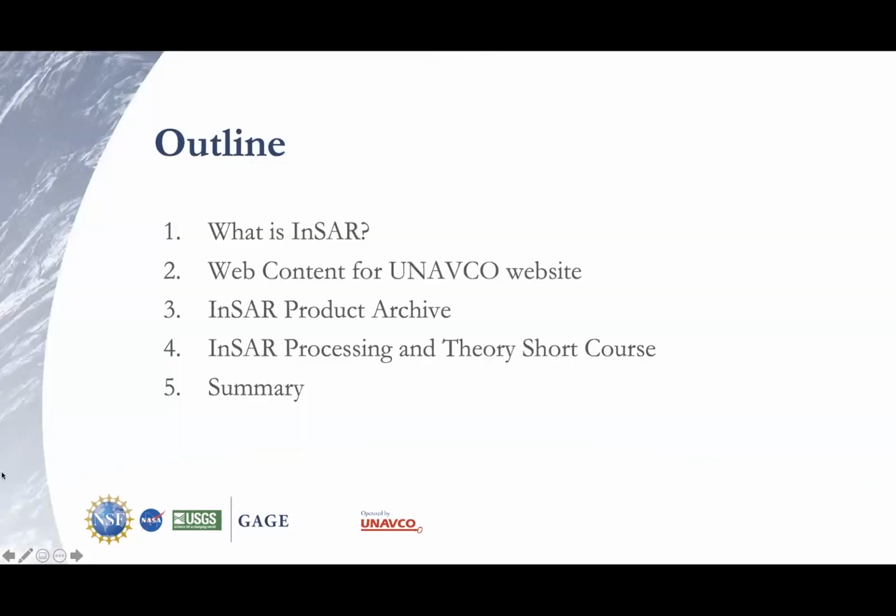So just a brief outline, I'll go over what InSAR is. This is a pretty geodetic community, so I'm sure most of you probably know, but just to get everyone on the same page. I'll then talk about some of the web content for the UNAVCO and later on EarthScope website that I helped a bit with Lucia on. And then I'll be talking about the InSAR product archive, which was a lot of fun this summer to work on for me. And then wrapping up with the InSAR processing and theory short course that I'll be helping out with, and then I will summarize.